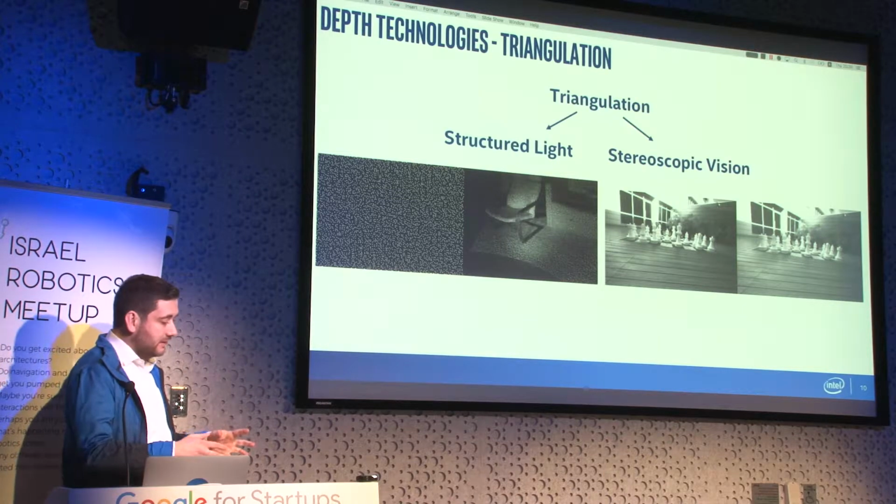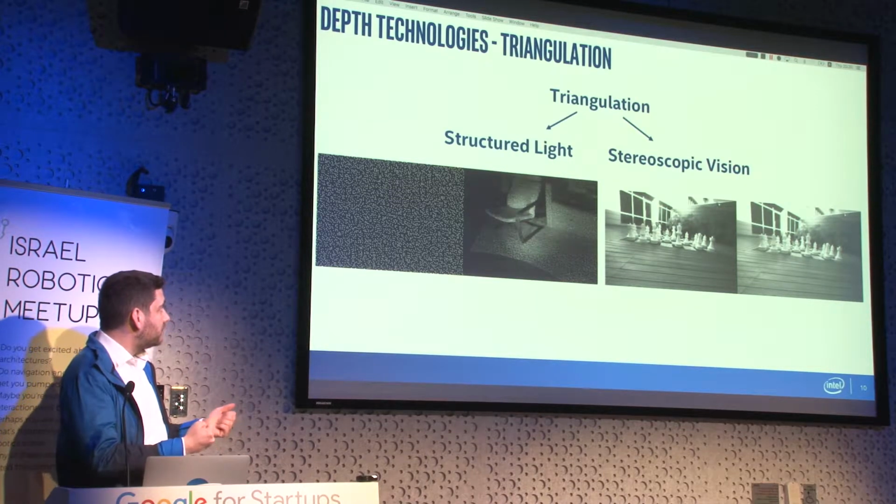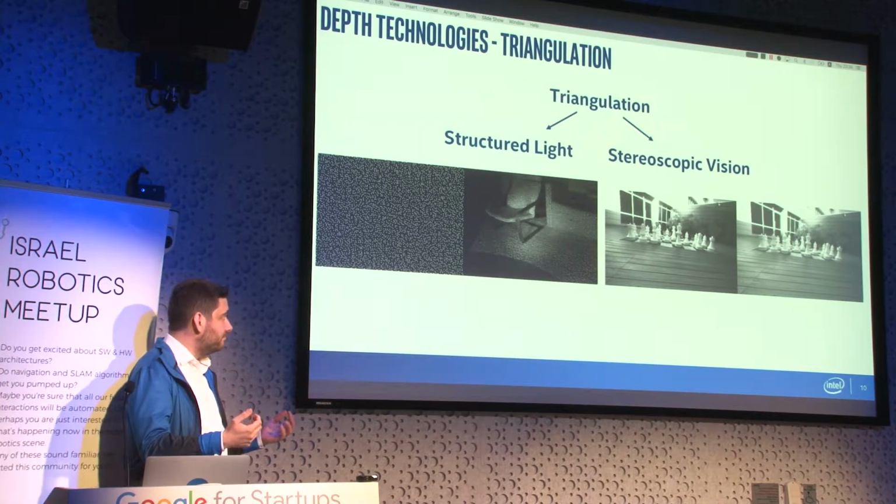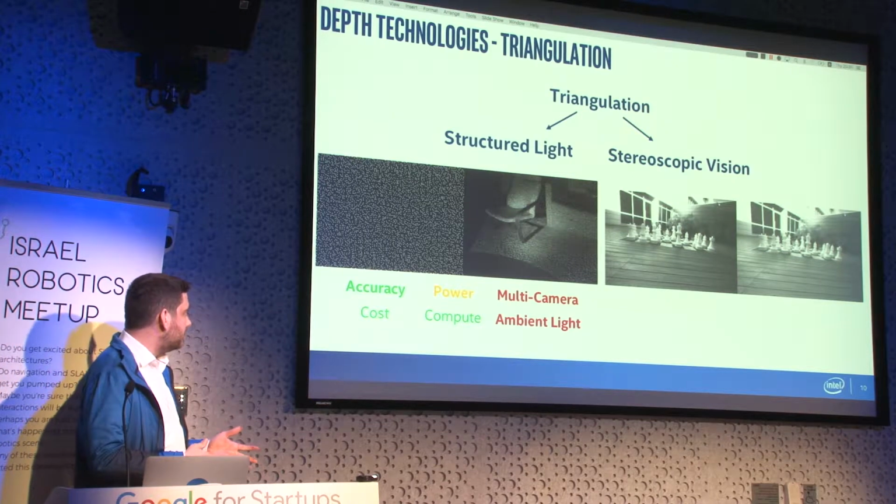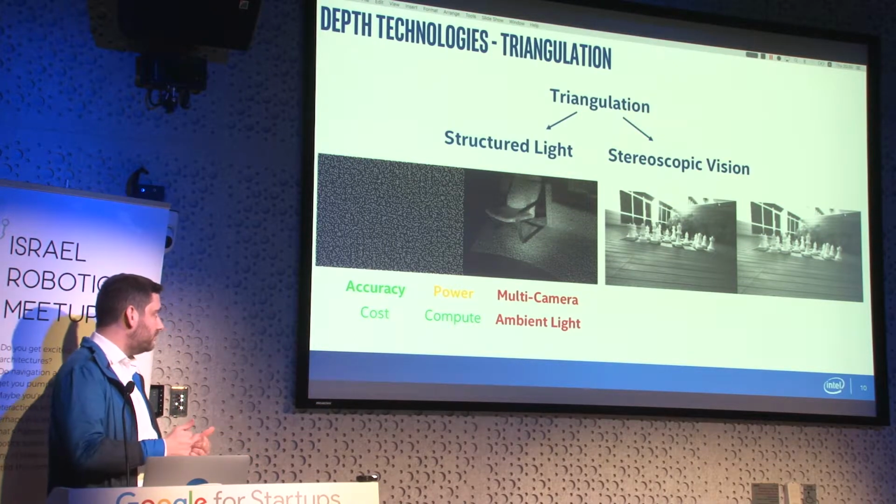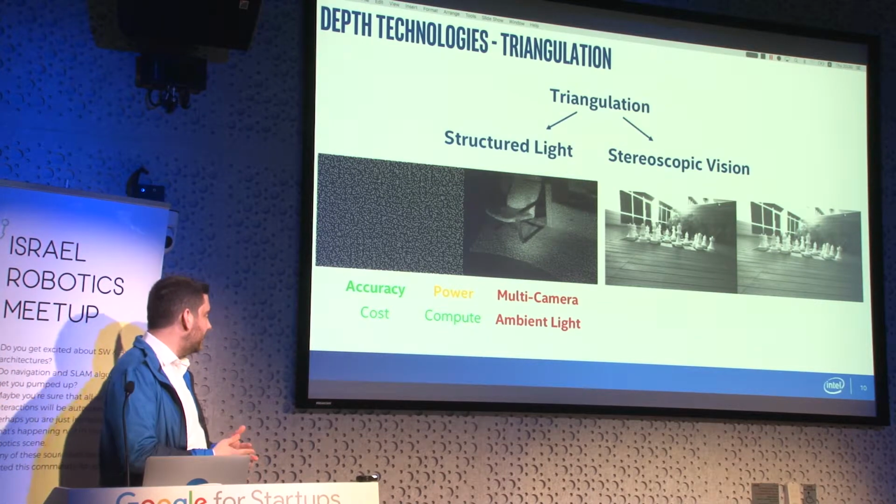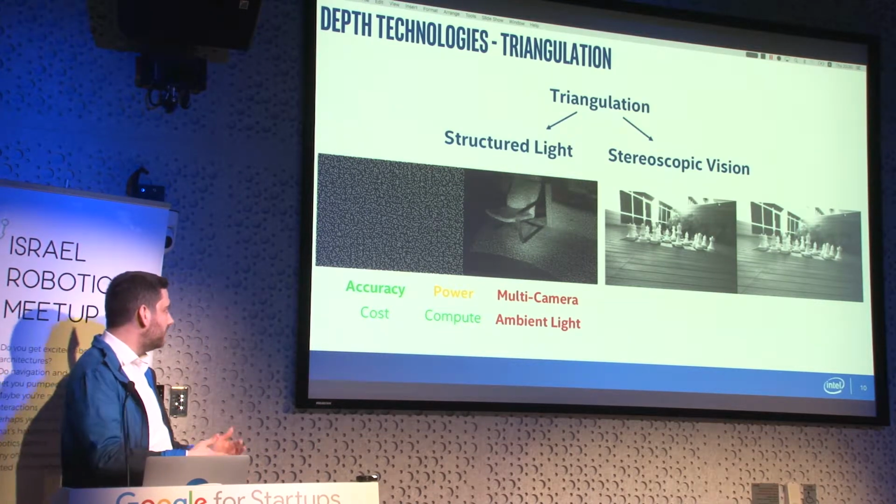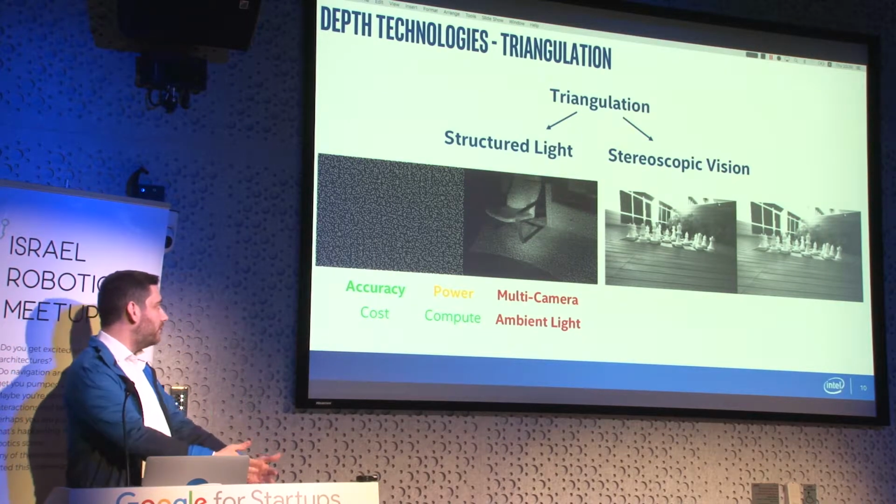So these two very related solutions produce very different characteristics. In case of structured light, the accuracy is usually pretty good because the pattern is very high contrast and it's very dense and textured. It's basically controlled. You're controlling what you're projecting.